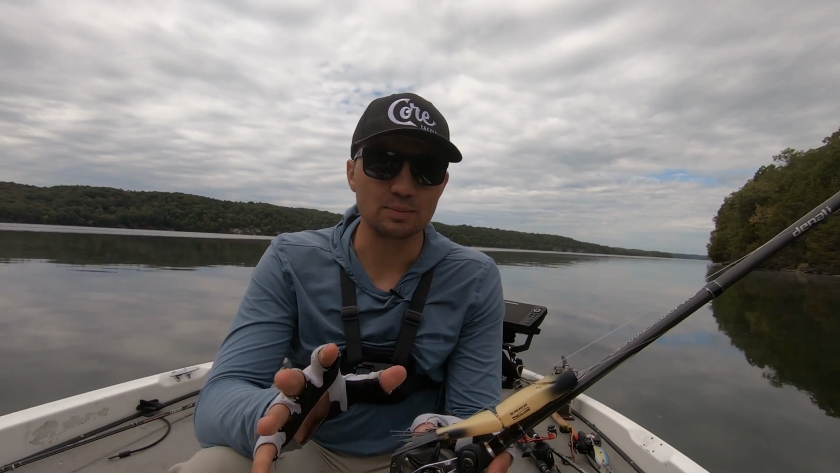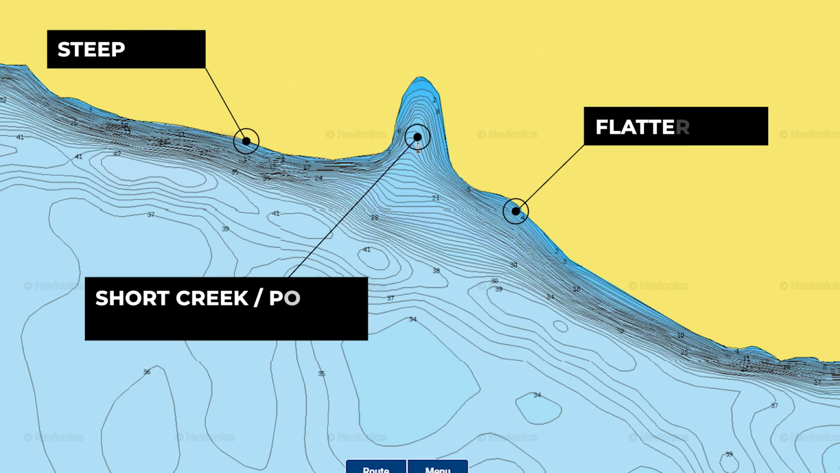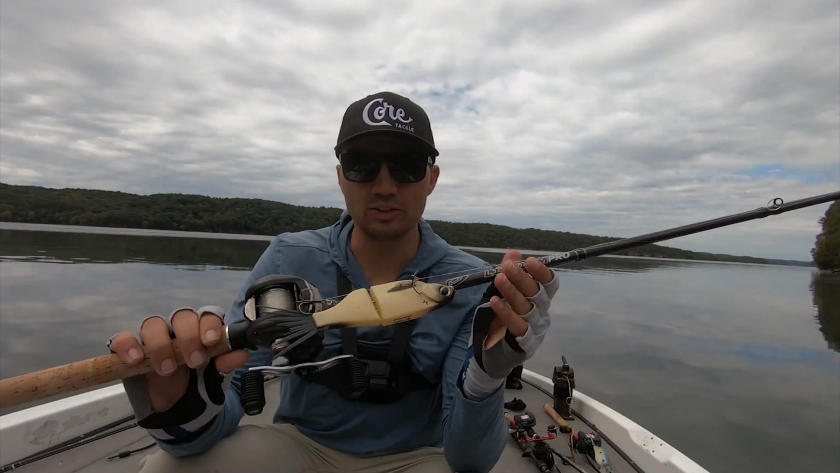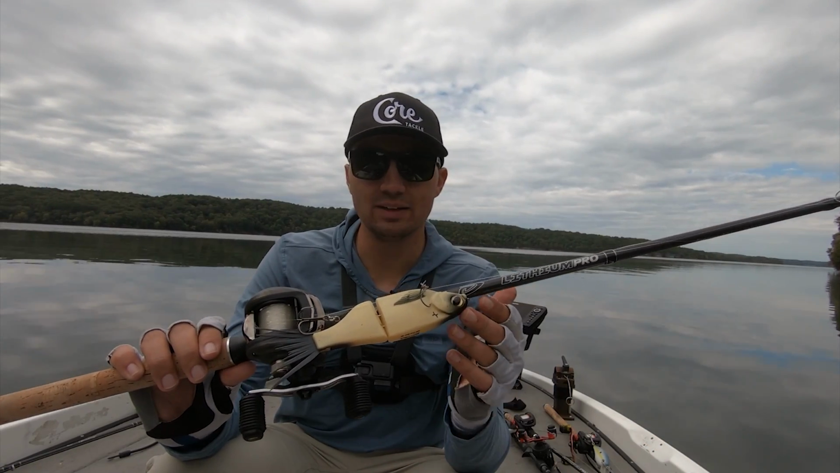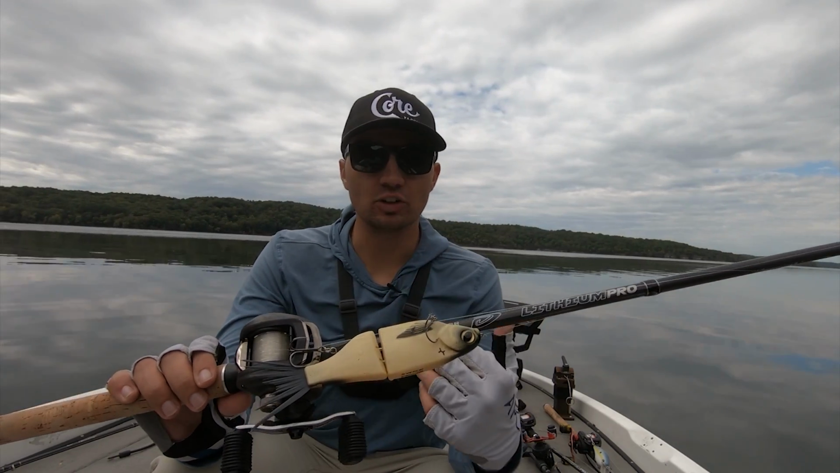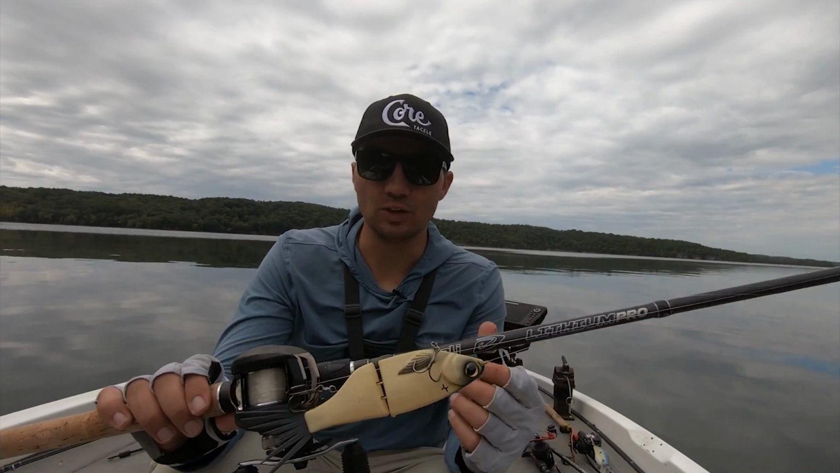Now, I've figured out that the majority of the fish I'm catching are on flatter banks in the mouths of these shorter creeks that have that slate rock I showed on the drone. It seems like they're not on the very steep banks and they're also not back in the creeks. So I've kind of narrowed down where I'm seeing the most fish. And that's one of the big things about this glide bait: you can see a lot of these fish following your bait as long as you have some good polarized sunglasses on, and I'm able to determine both the size and the number of fish.